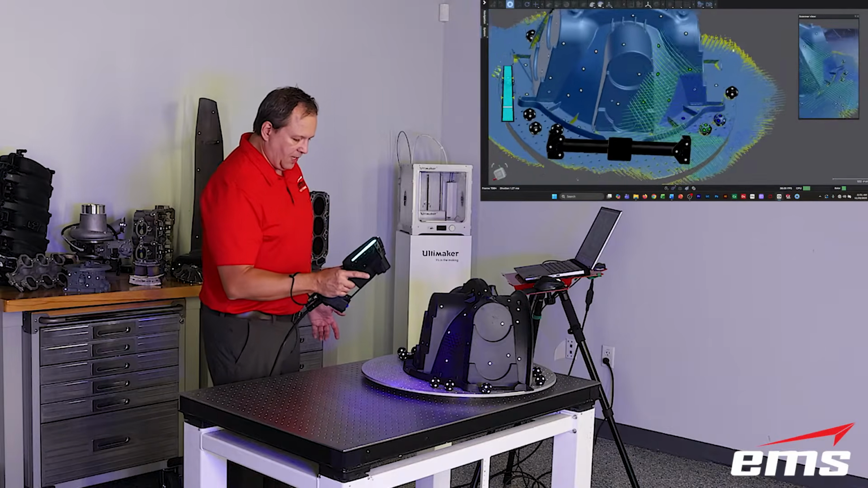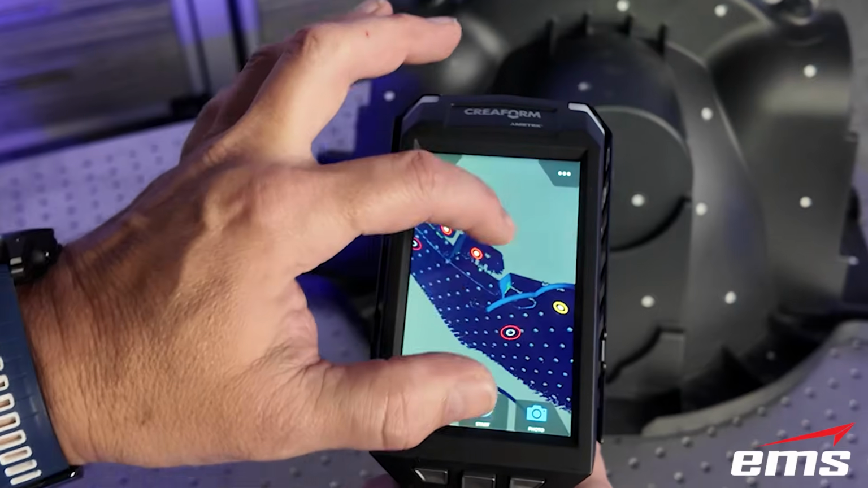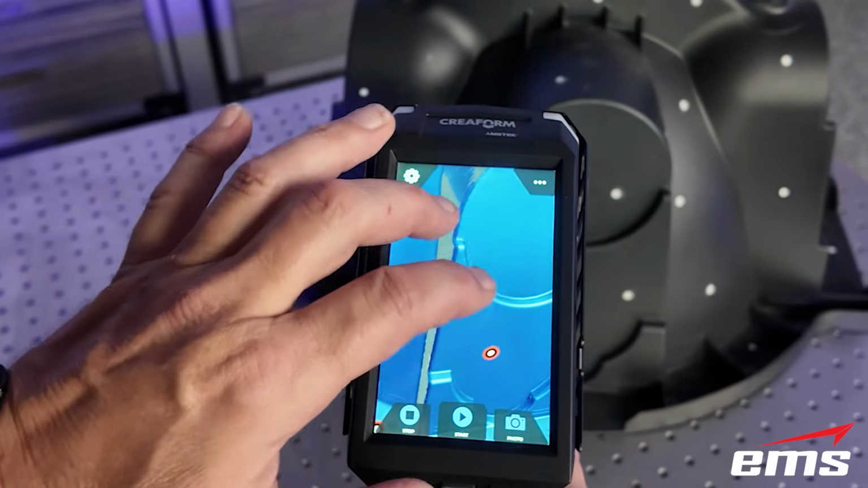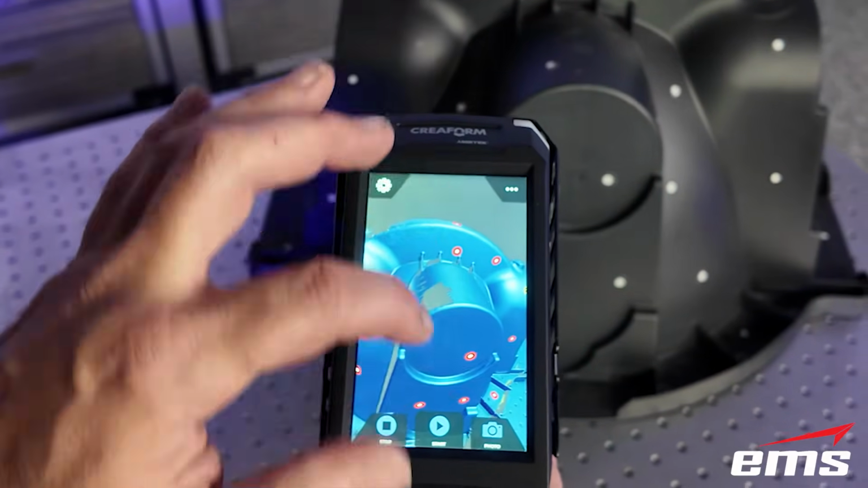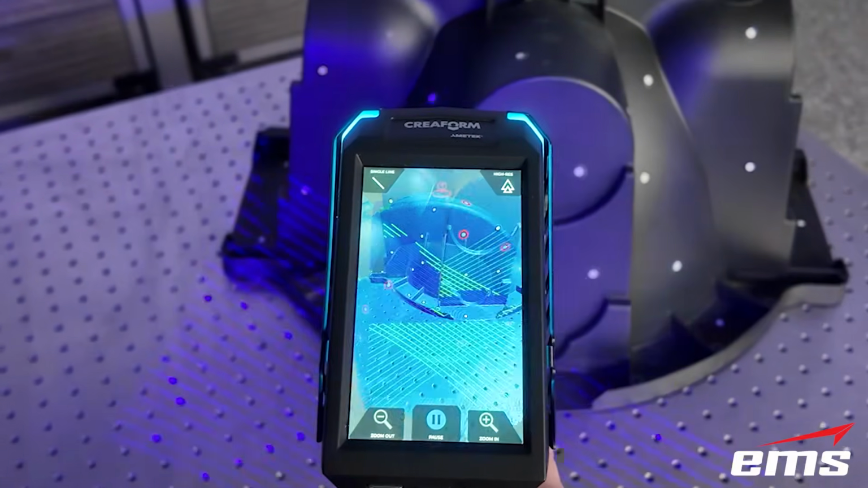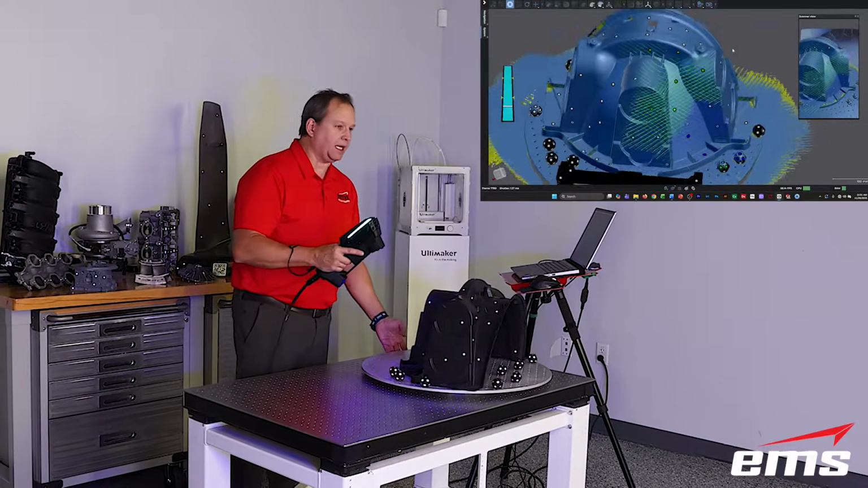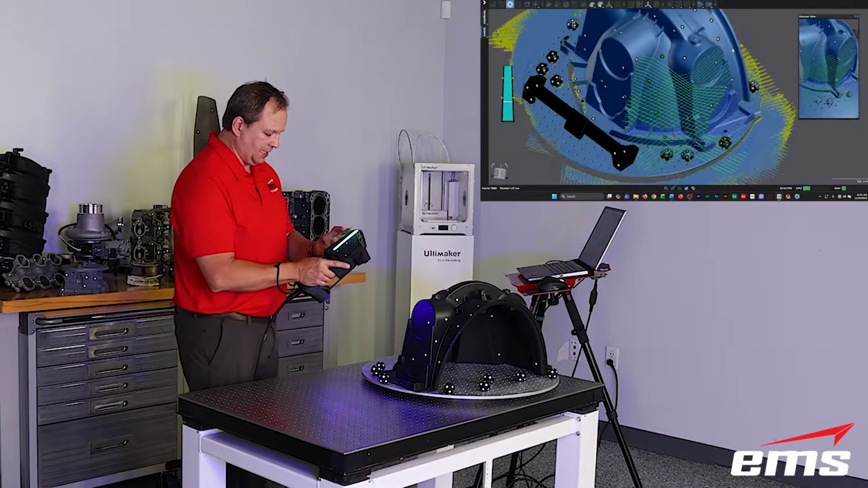So we just keep moving around, and again, at any time I can stop, I can rotate, I can zoom in and out, I can pan, all the things you can do over here on the computer, I can do right here. So if I see an area that I missed, I just hit start, I go back, I get that area. So it's really, really handy.